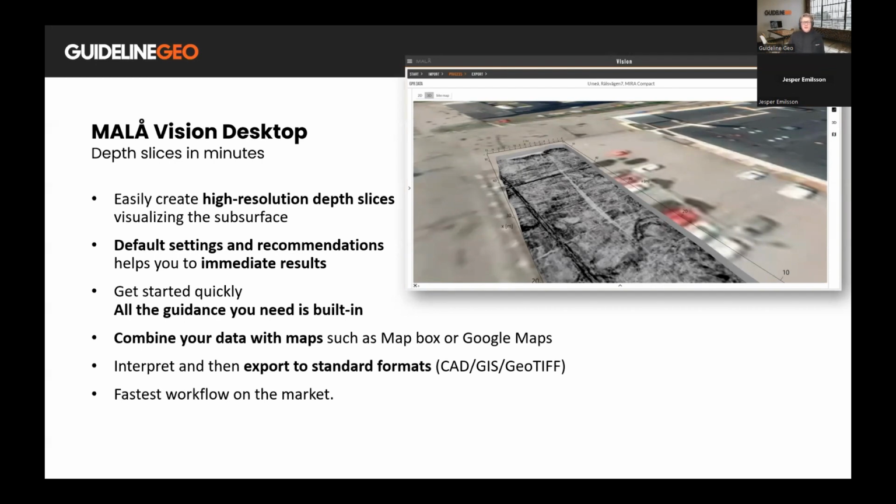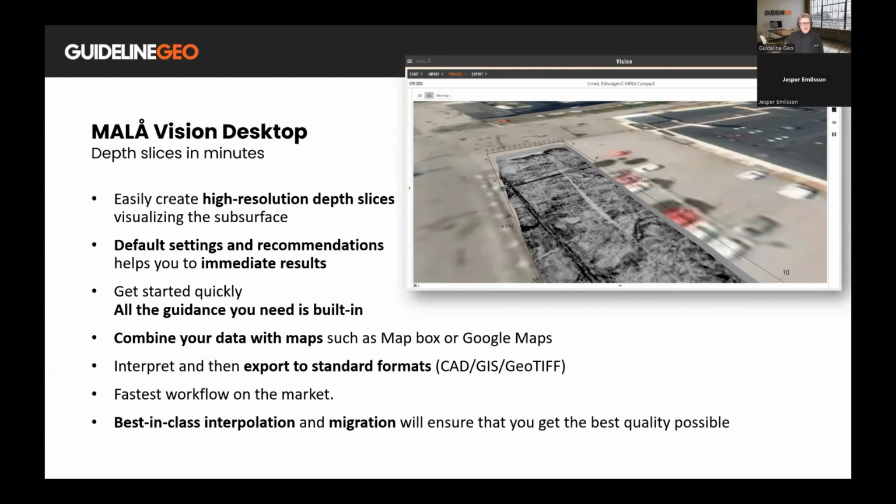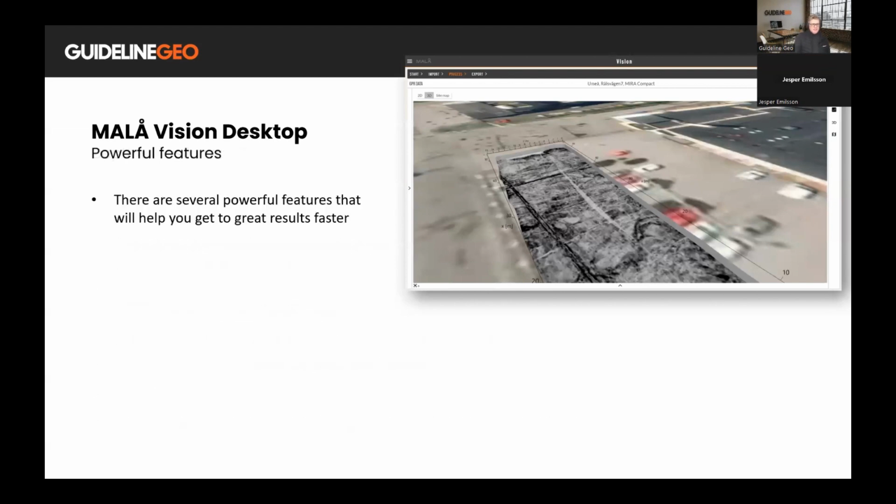And this is a really, really fast workflow. We have worked a lot on these guiding steps to make sure that you reach the results not only with great data, but also as fast as possible. So I'm really happy about these additions. And of course, it follows along that we are offering a best-in-class interpolation and migration to get really sharp and crispy data from your site.